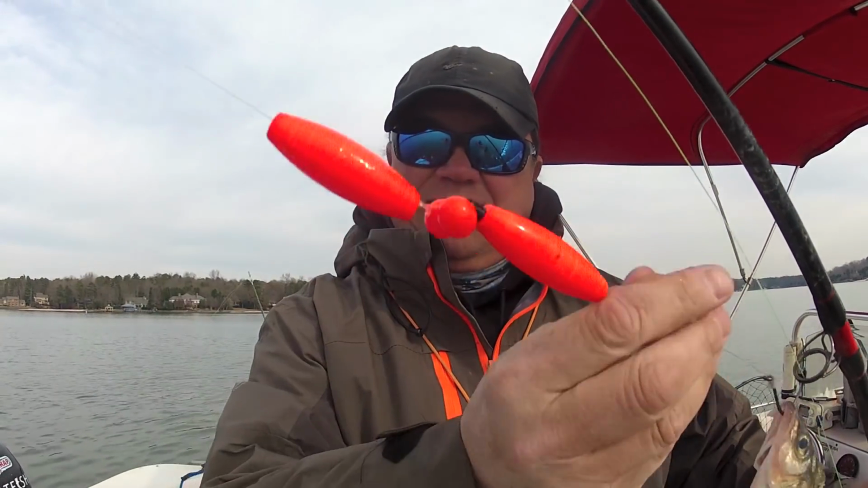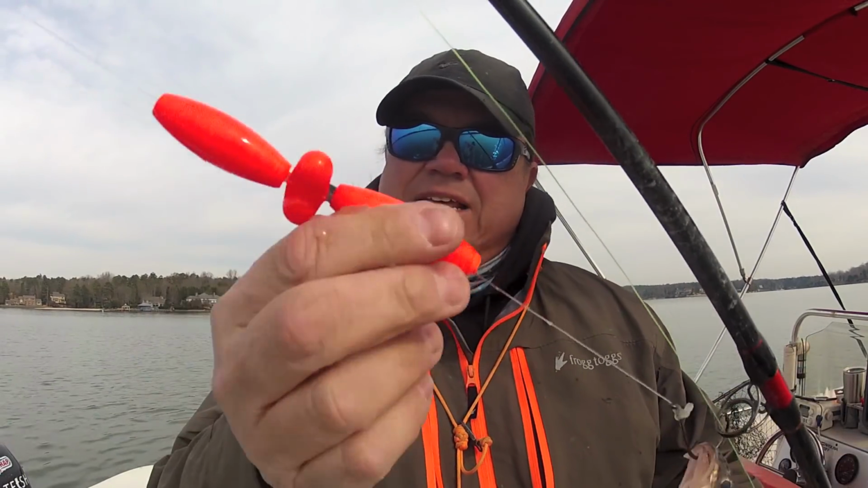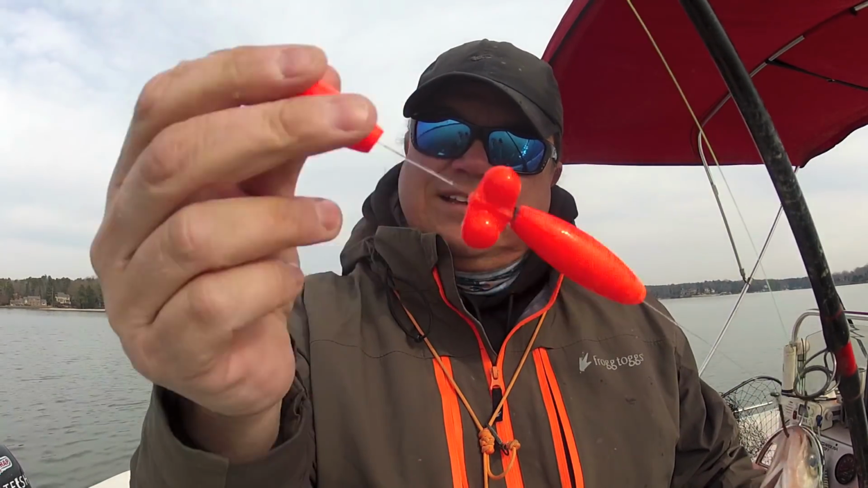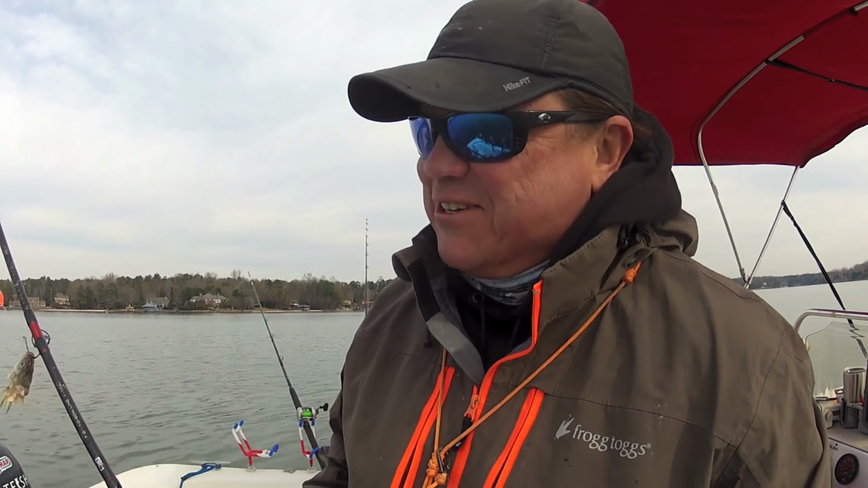Show you what that one hit. A little something different. I had some heavier baits on here. That's not a big one, but I needed more floating action. So I put this little cork on there. I don't know if it made a difference or not, but it made a difference on this fish. I caught it.